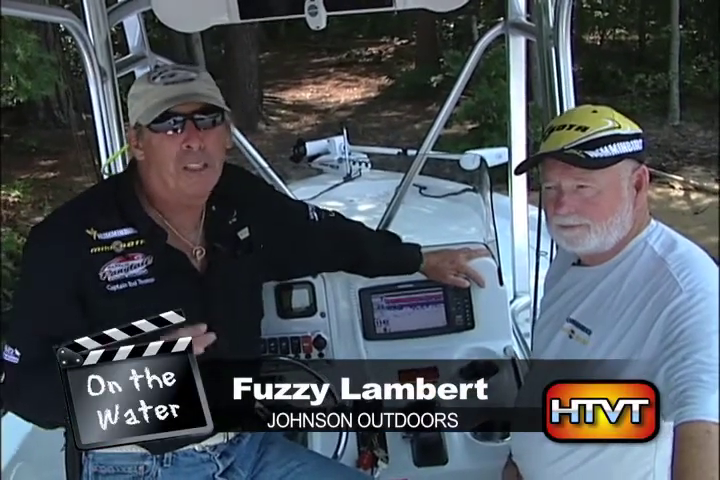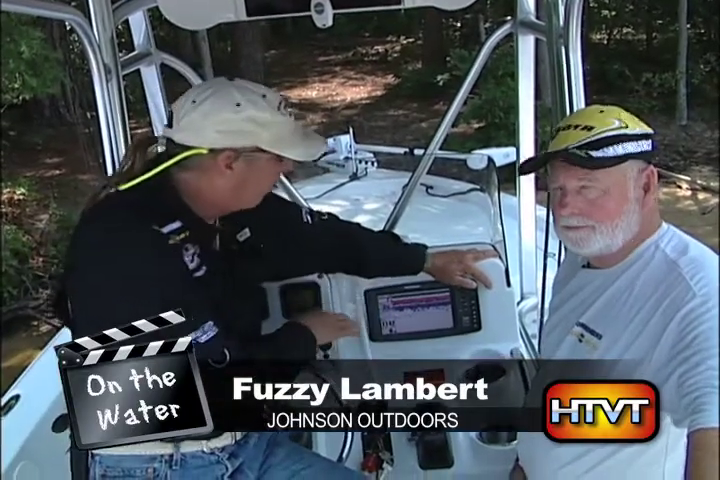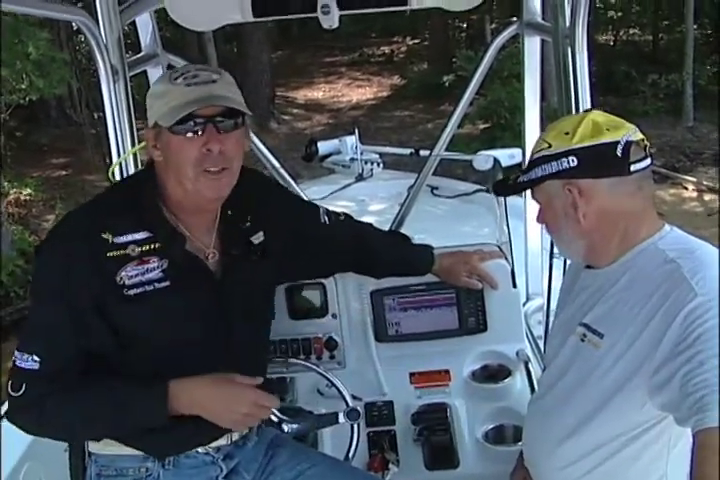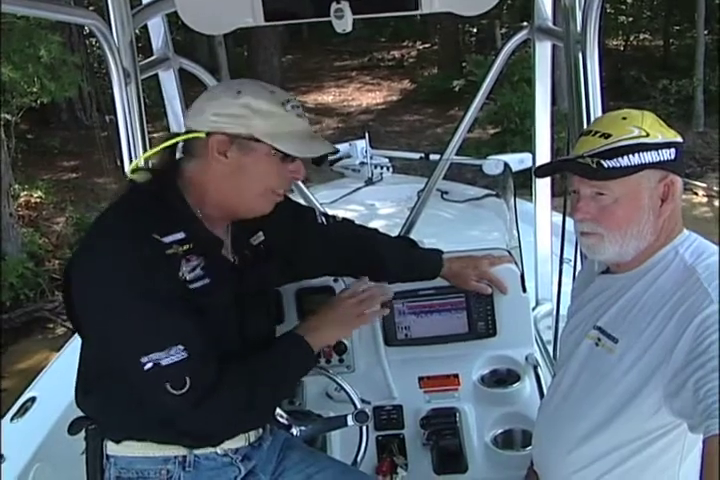And today we're talking about the most important piece of equipment on a boat for a fisherman. This is the depth finder, and you guys, whether you've got a fishing boat or a pontoon, you're used to seeing the little depth and the bottom. But I want to show you what these new units have got.